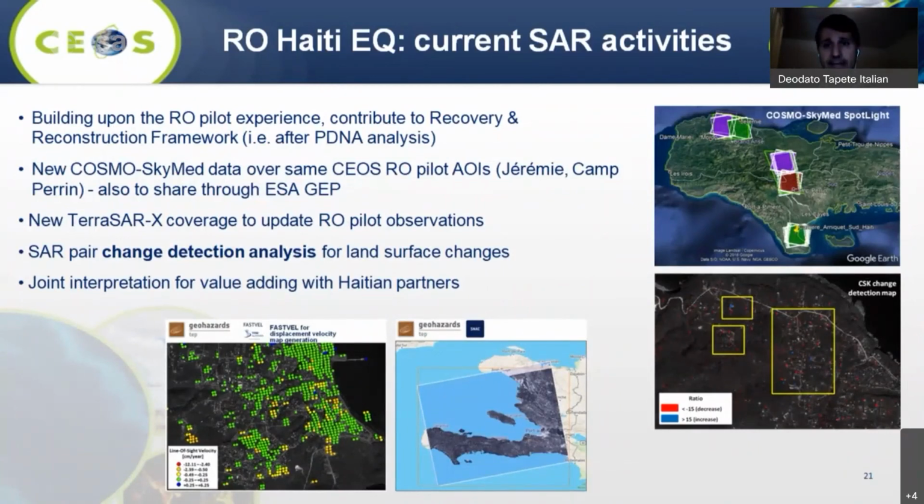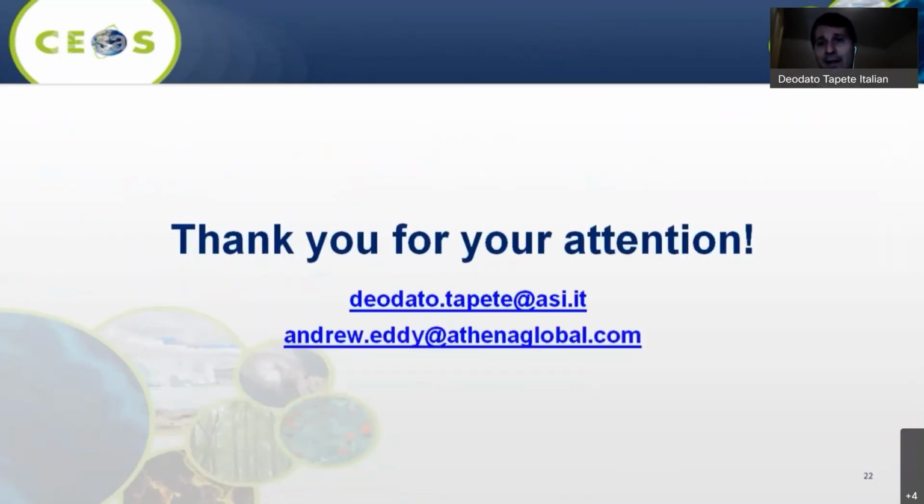The current activity is to revisit those three areas with COSMO-SkyMed, Sentinel-1 and TerraSAR-X, with the same multi-scale and multi-temporal approach, and also perform a change detection analysis to see how these last events have impacted the local environment that was still recovering from the 2016 event. And of course, we continue the technology transfer and capacity building with local Haitian partners. With this, I thank you for your attention, and I'm available to answer any questions.